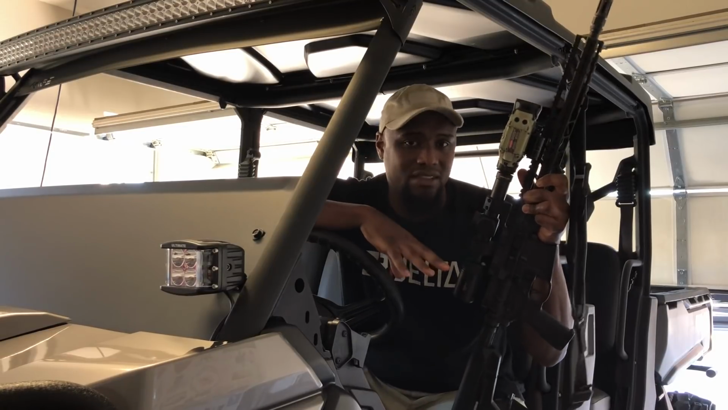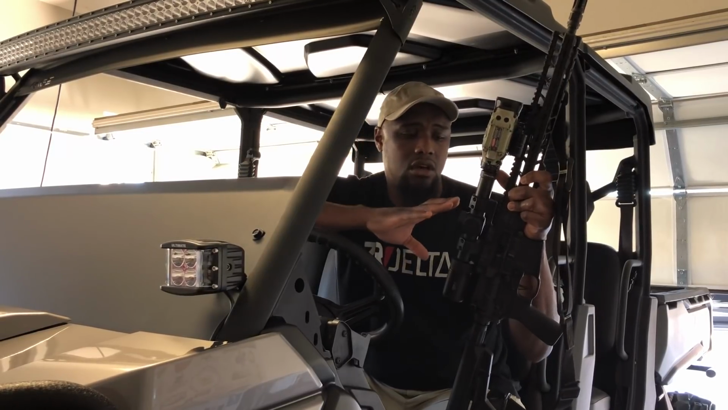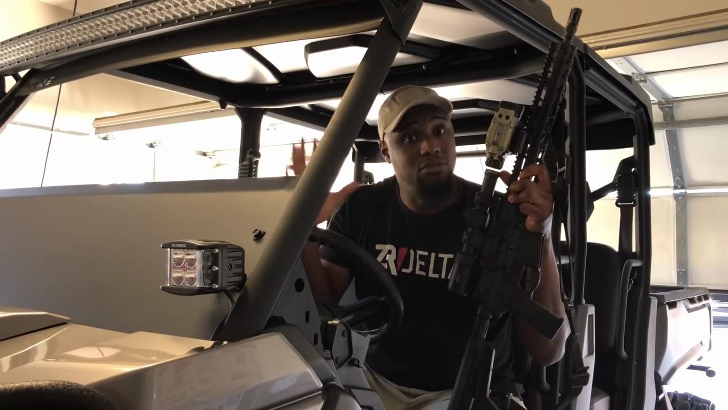I don't ever crank this thing up. It's usually at 1.5 power, and that's it. I won't go any higher than that because the field of view that I have at 1 and 1.5, it's extremely wide.